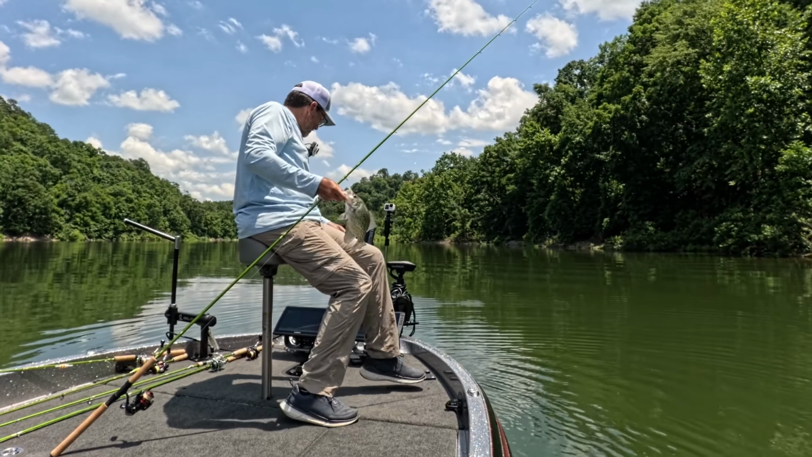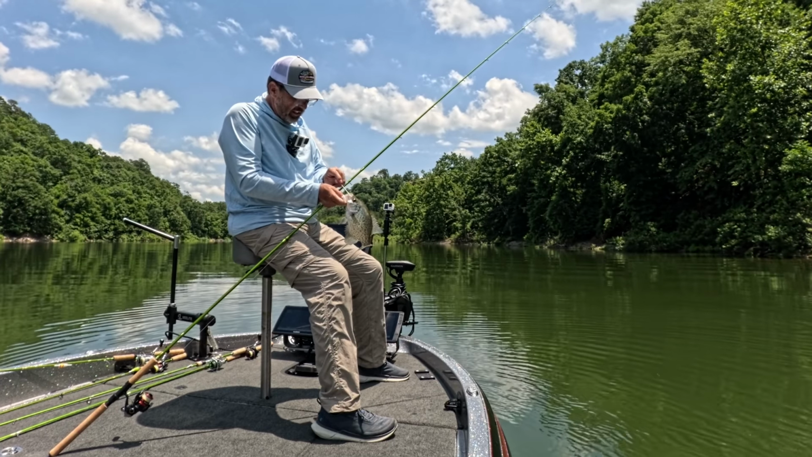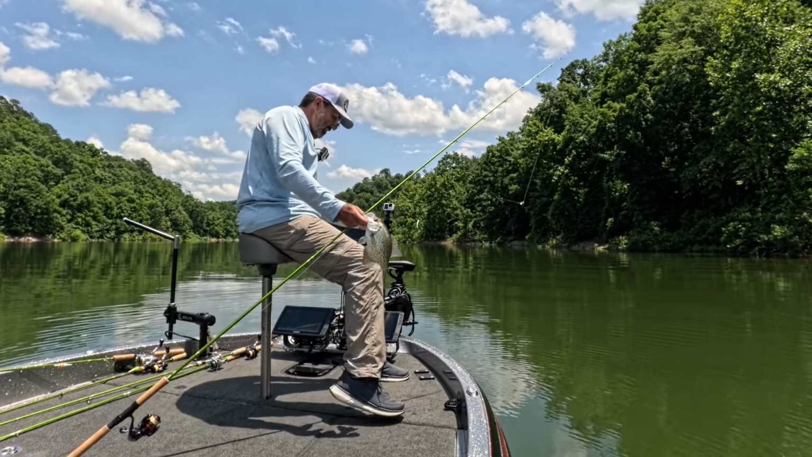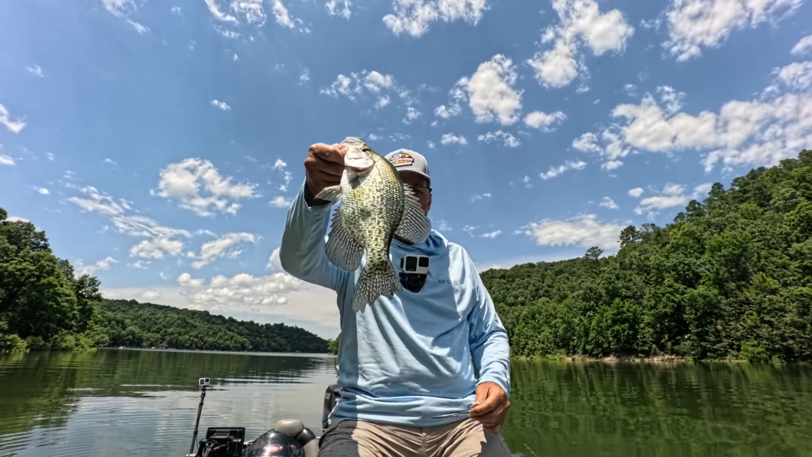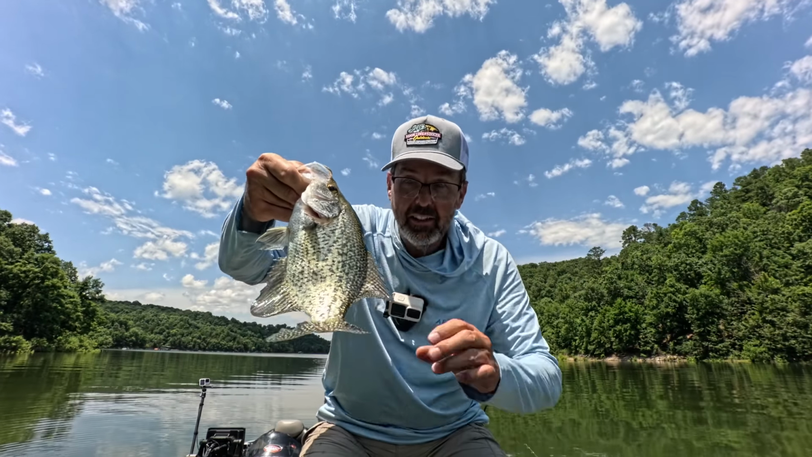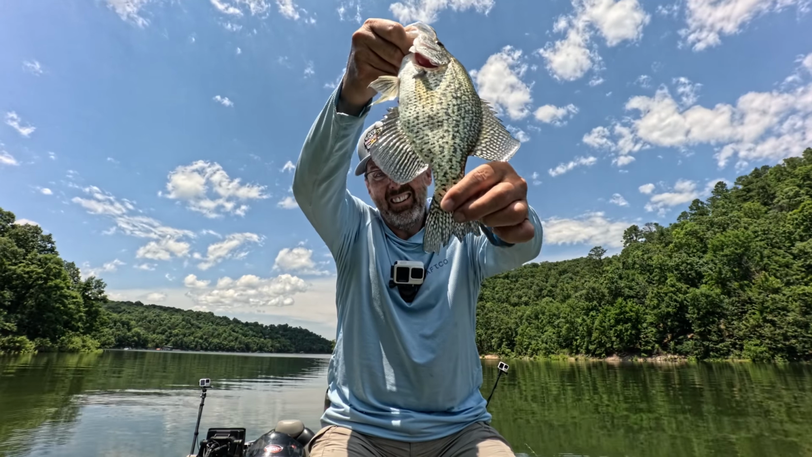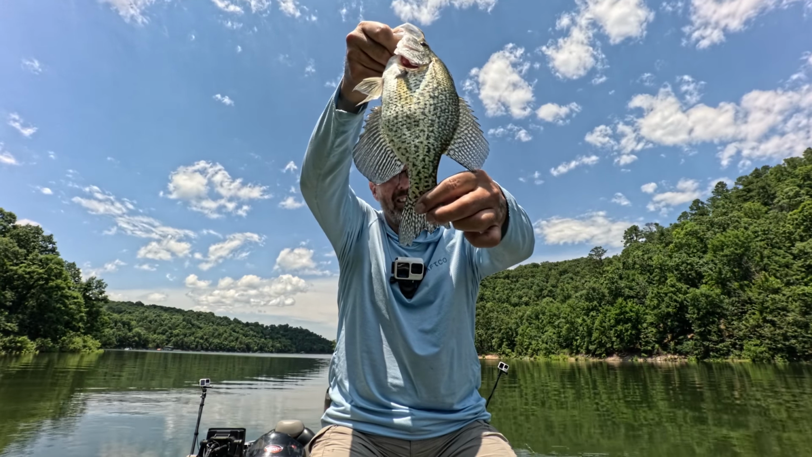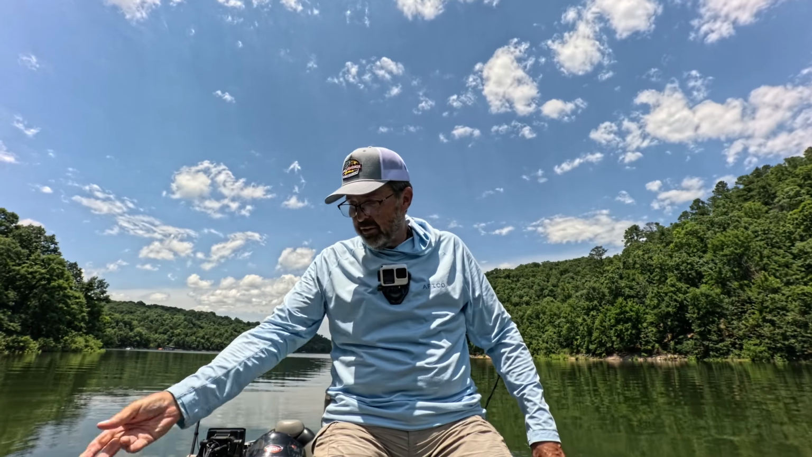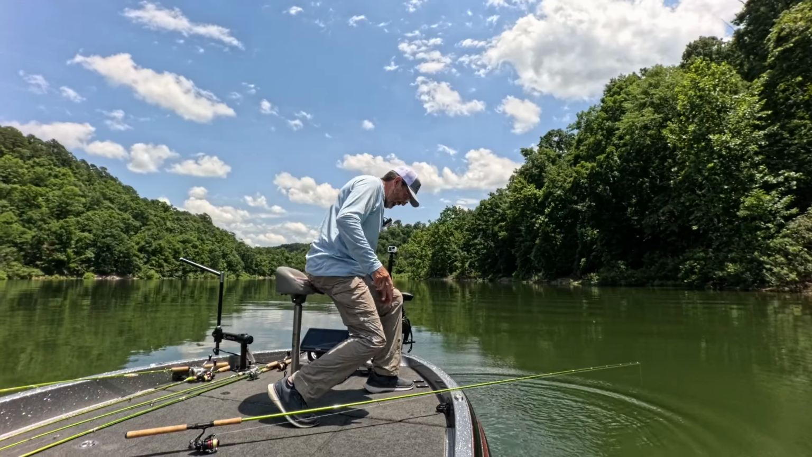You can tell these fish have recently come off the beds. I'll show you up here on this one. Look at that fish's tail. Well, he needs to straighten his tail out. But if you straighten his tail out, you can see how worn that tail is. The fish has been fanning. So that means there's fry up there on the bank.